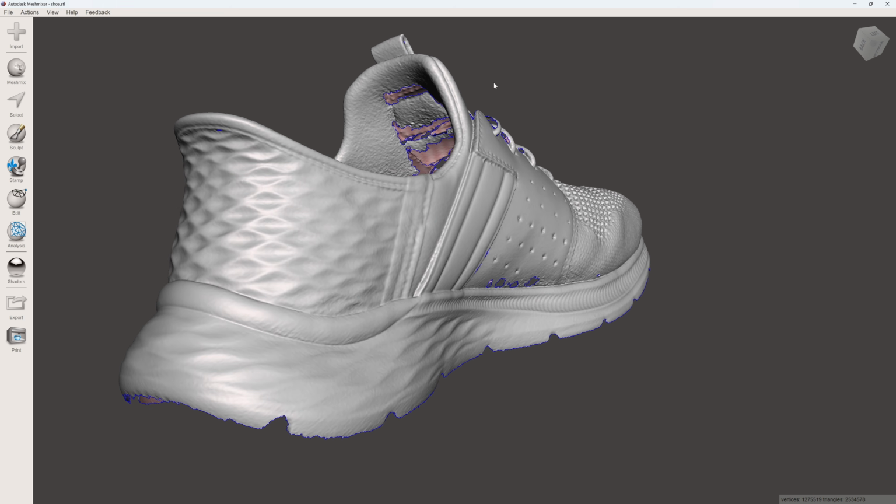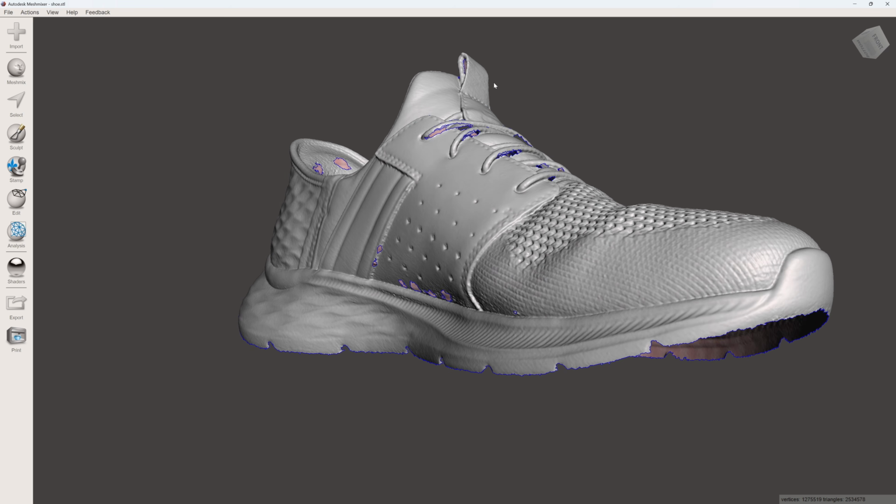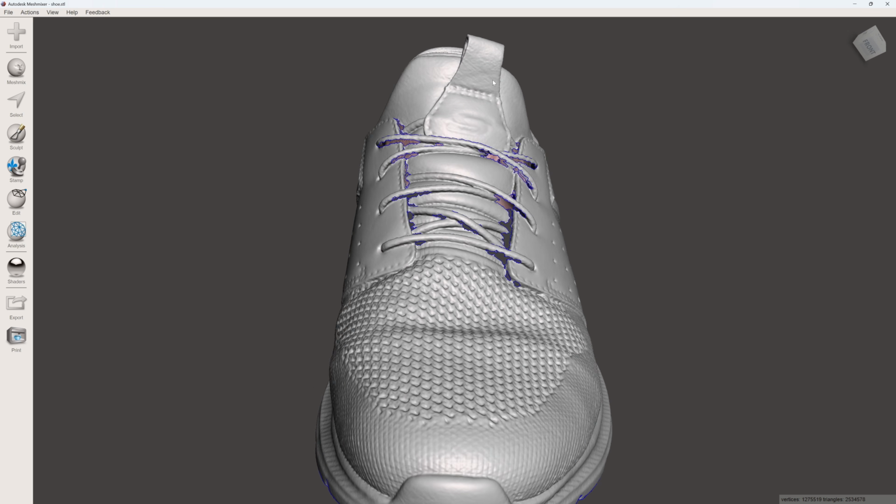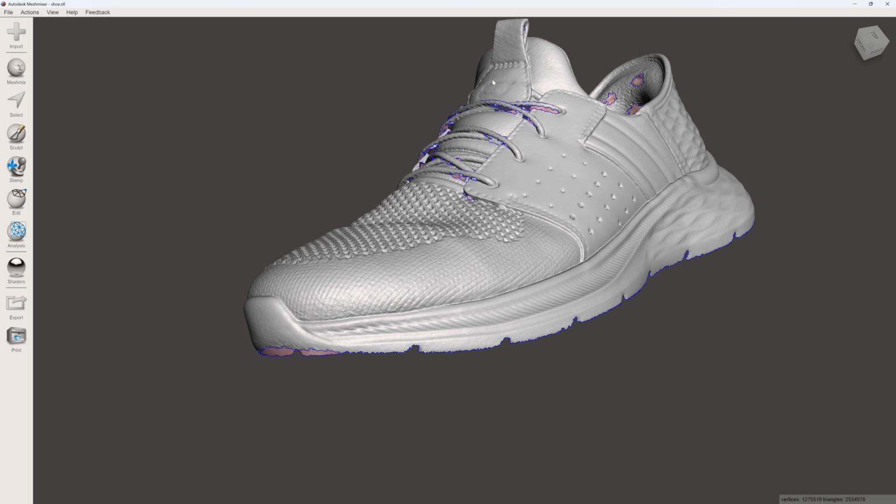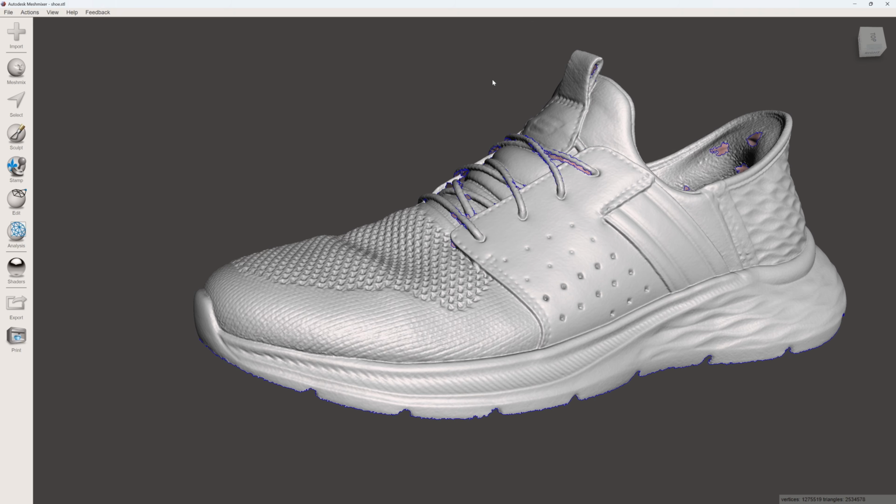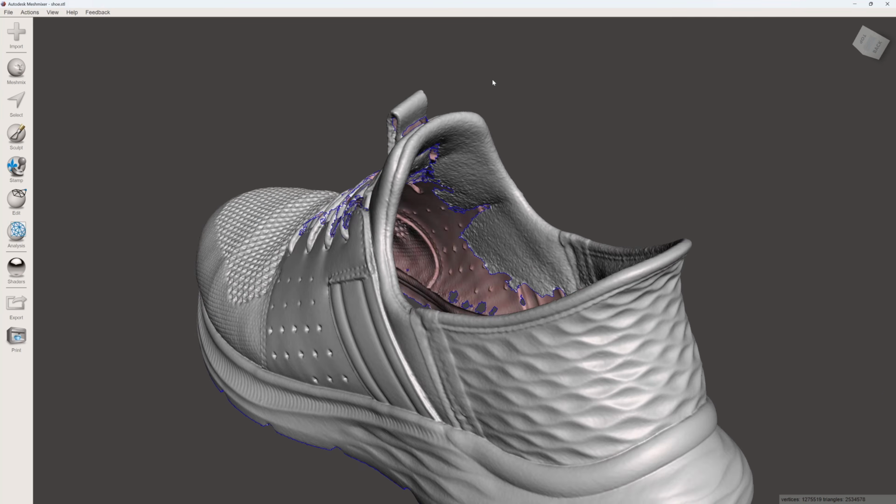Let's have a look, see if there's any doubling up. Look at that. Absolutely brilliant. I'm really pleased with that. Now doubling up, the toes come out a treat. All the detail there and the material, the stitching, great stuff. Great stuff.